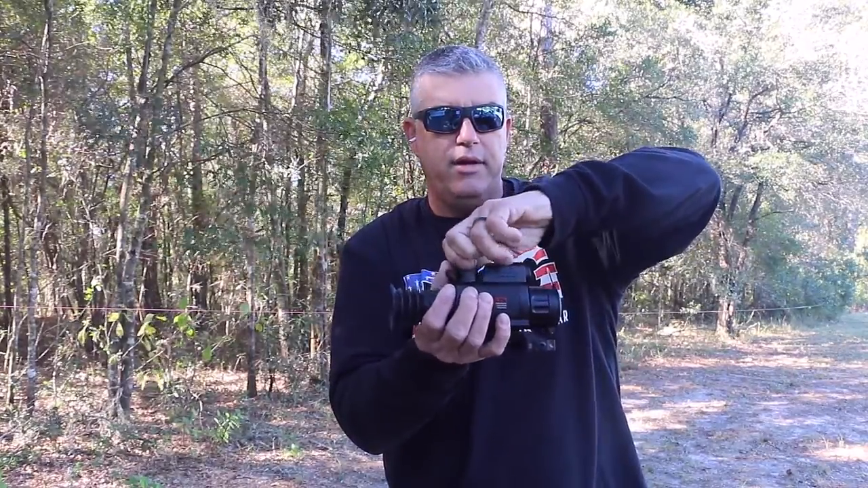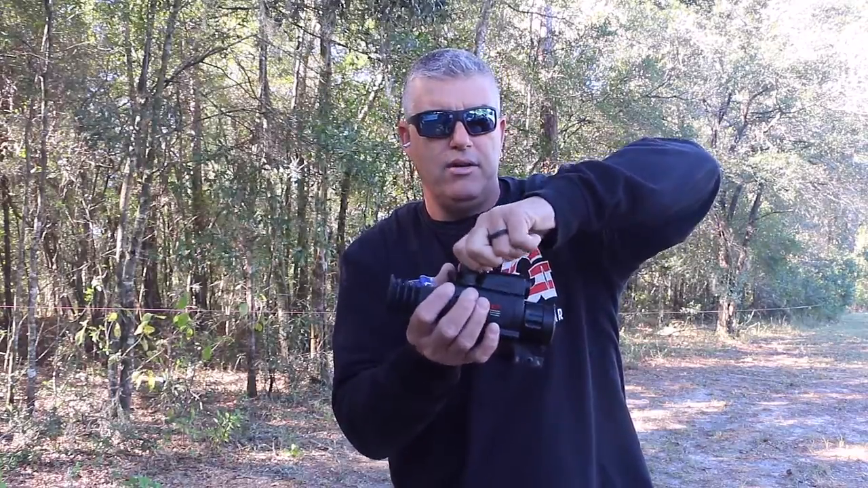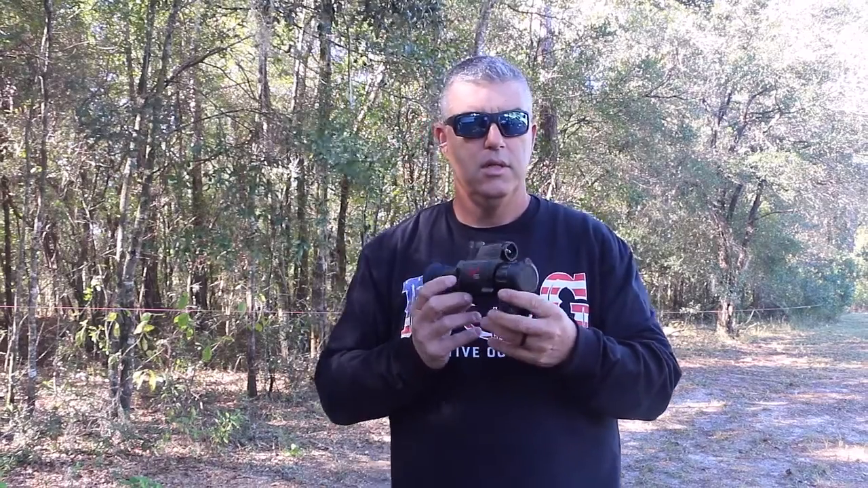A fully charged battery will last somewhere between 3 to 5 hours depending on how you're using the scope. Turning the Wi-Fi on will definitely drain it a little faster, as well as there's a CVBS option in here to run it to a monitor. That'll run it down a little faster. But 3 to 5 hours isn't bad.